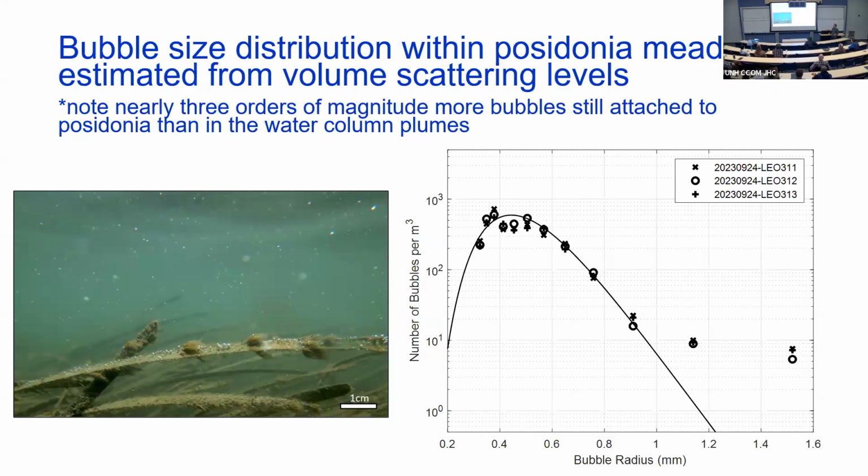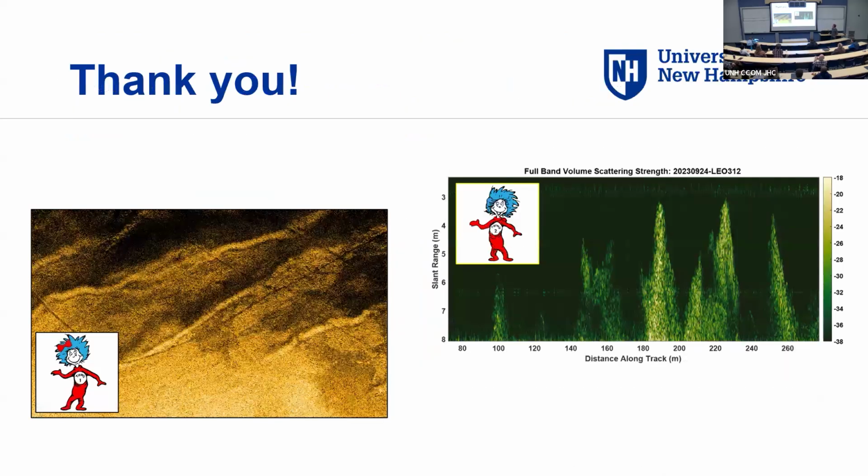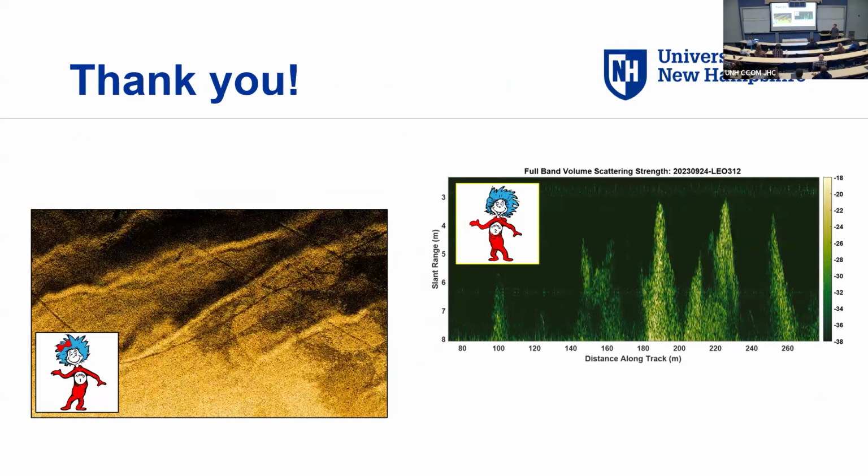But this is the first quantitative measurement of a bubble size distribution using active acoustics of these photosynthetically produced bubbles. Okay, thank you.